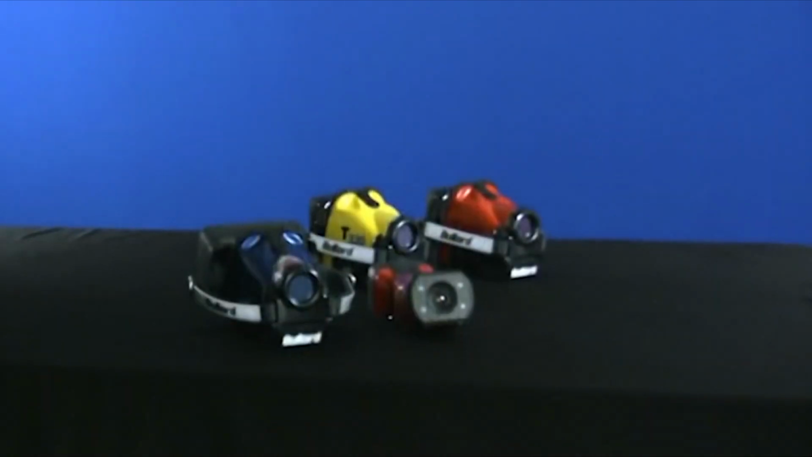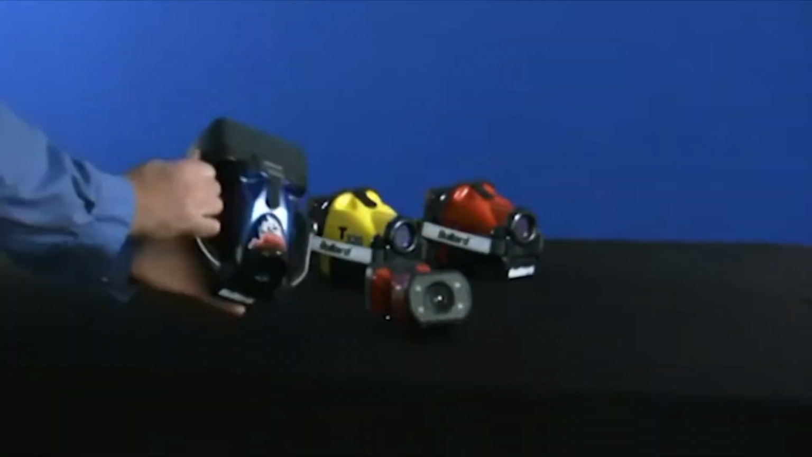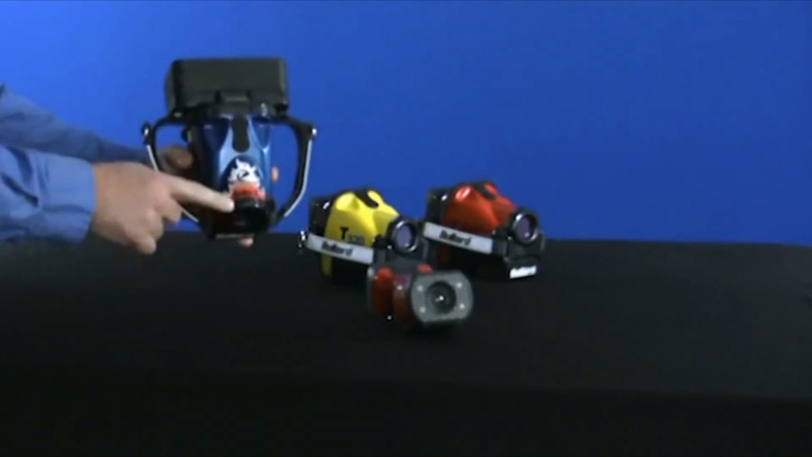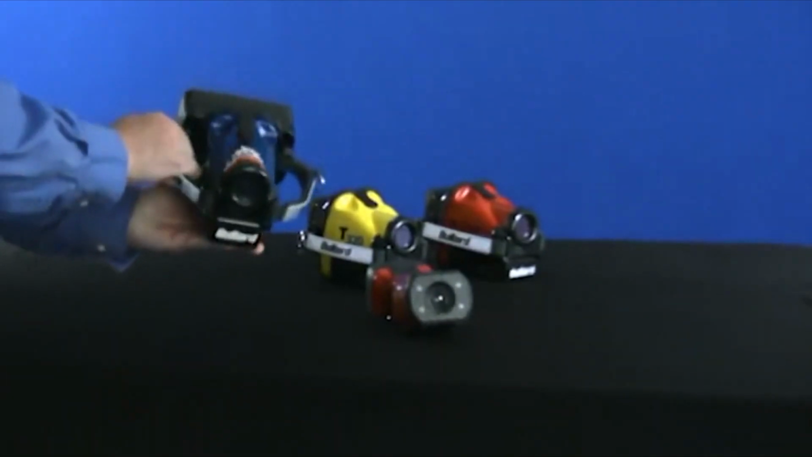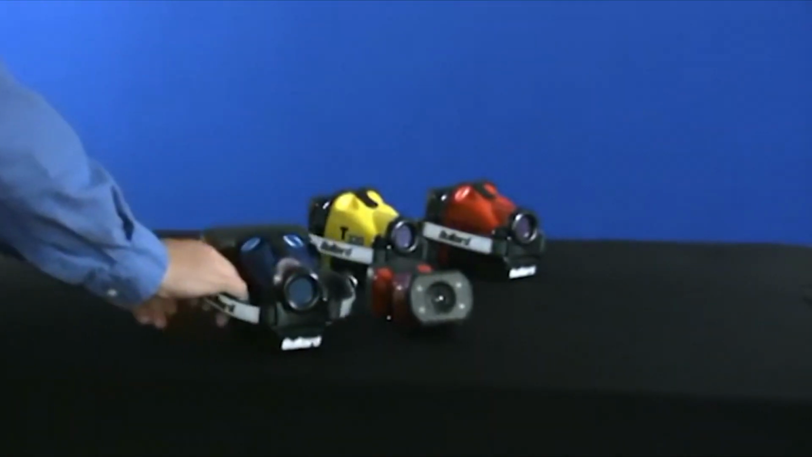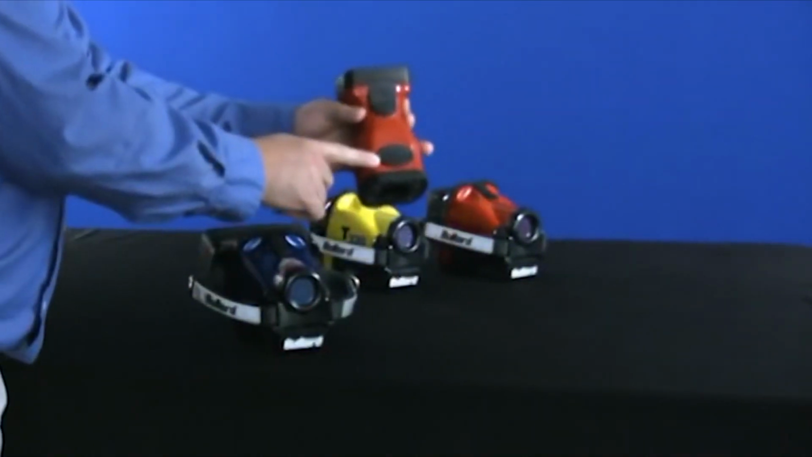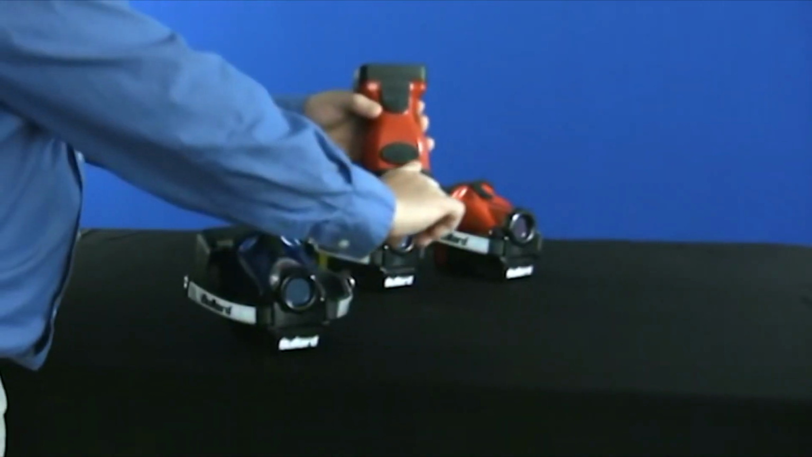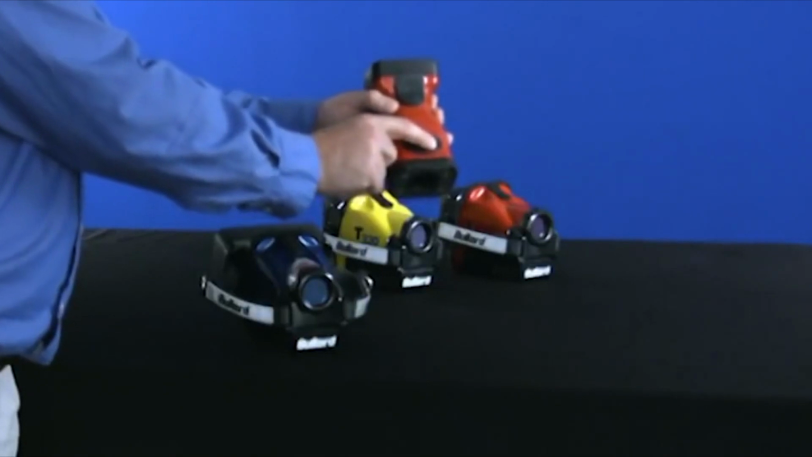To activate the electronic thermal throttle, locate the 2 black buttons on the top of the imager. Press the down button, the button closest to the front of the imager, to activate the electronic thermal throttle. For the Eclipse, locate the black cover on the top of the imager. Press the left button, the button between the R and the D, to turn on the electronic thermal throttle.